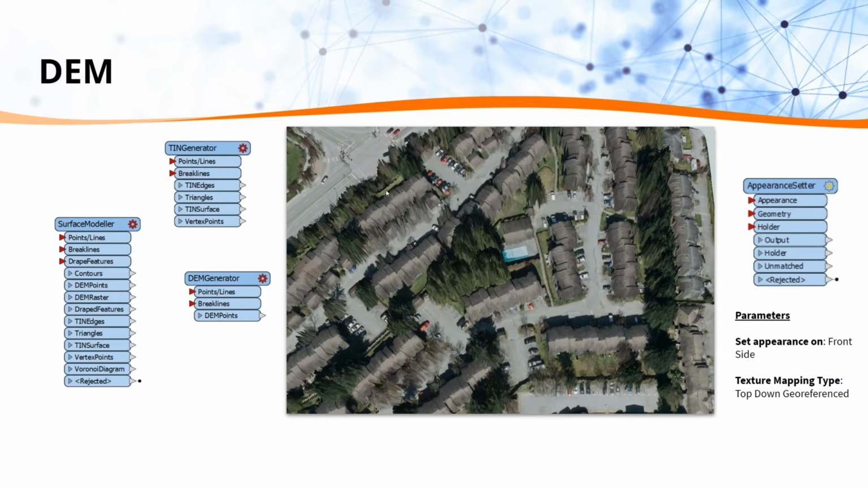And then on the other side, applying the raster, you have the appearance setter. And this is another one you just drop into the workspace. It should come up with pretty much all the settings we want. The only things to be aware of is that we want to set the appearance on the front side of our little triangles that we have for our TIN surface. And then we want to set the texture mapping to top-down geo-referenced.